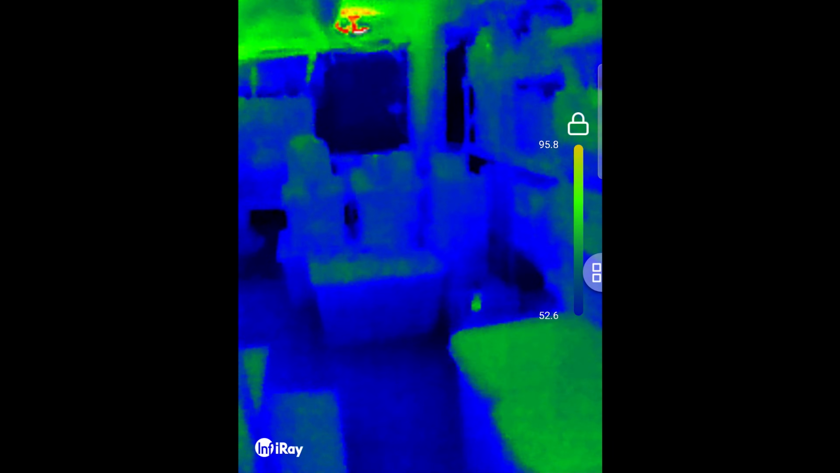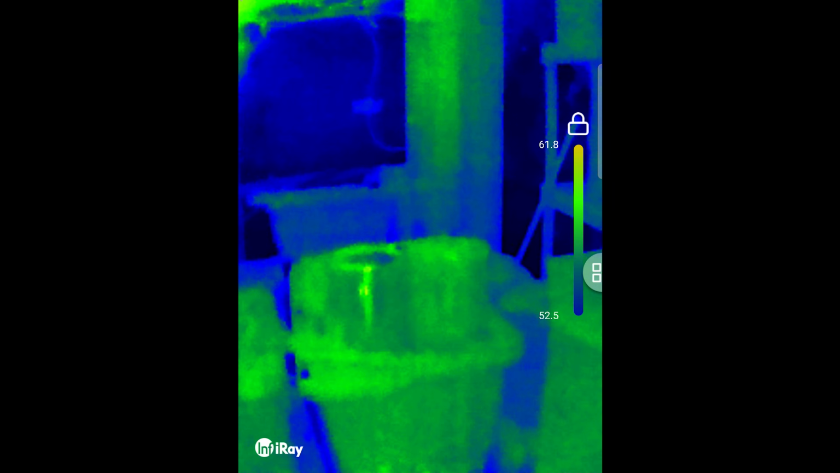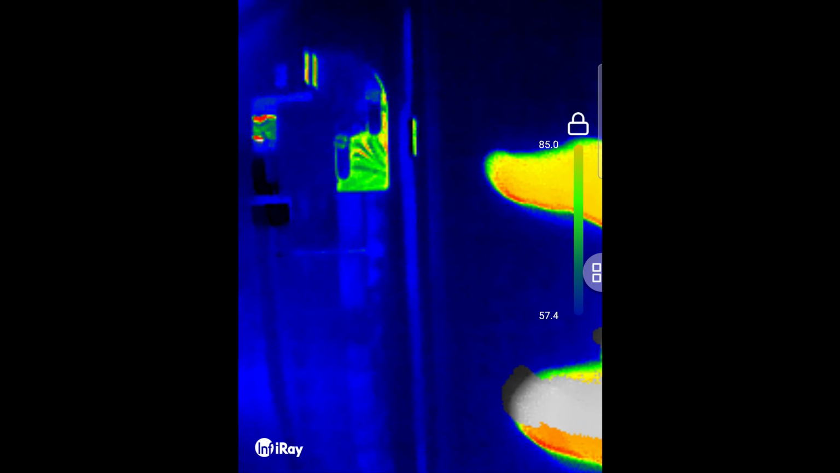You can see it's right around 90 degrees. So we're walking through here. We got light fixtures, heating pipes. This is great for electrical panels. Let's take a look at our electrical panel. Do we have any hot breakers in there? Right there we do. Right there. Actually, no. That's not hot.